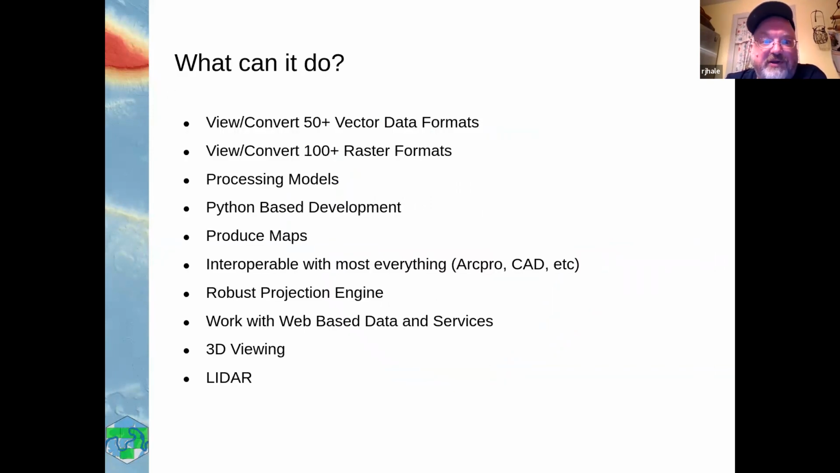So what does it do when you download it? You're going to get the ability to convert 50-something vector data formats, raster formats. You can build processing models. You can work with Python. You can make maps. It does a little bit of everything. And the thing we're going to talk about towards the end of this is the LIDAR portion. There's now a 3D viewing portion of this built in. You can view vector data, LIDAR files, other things.